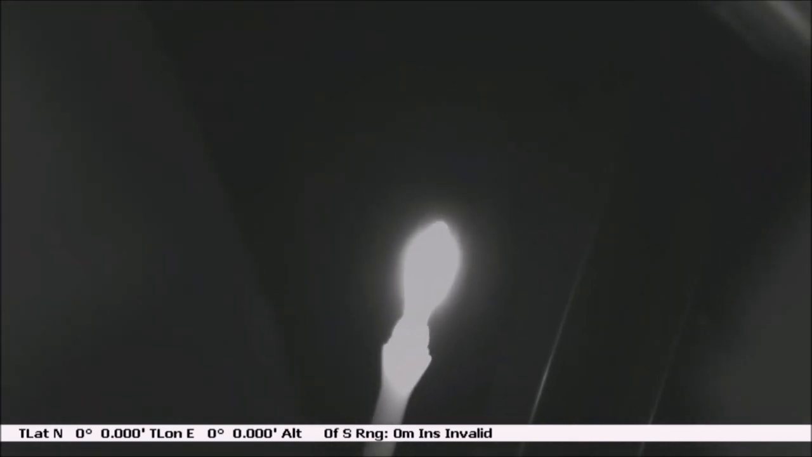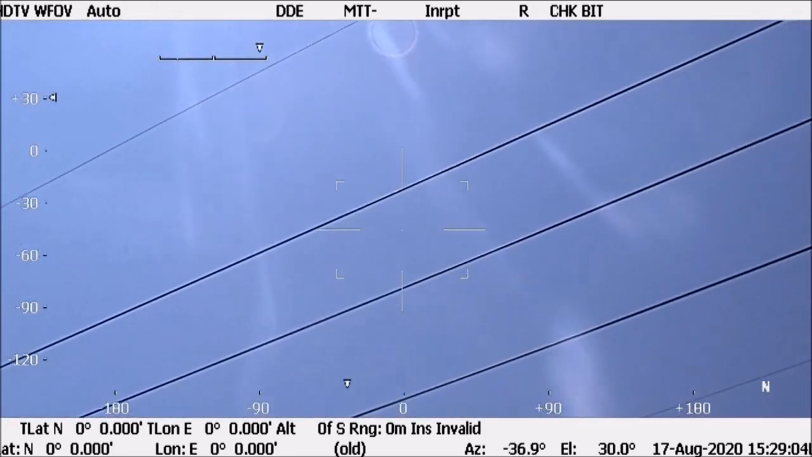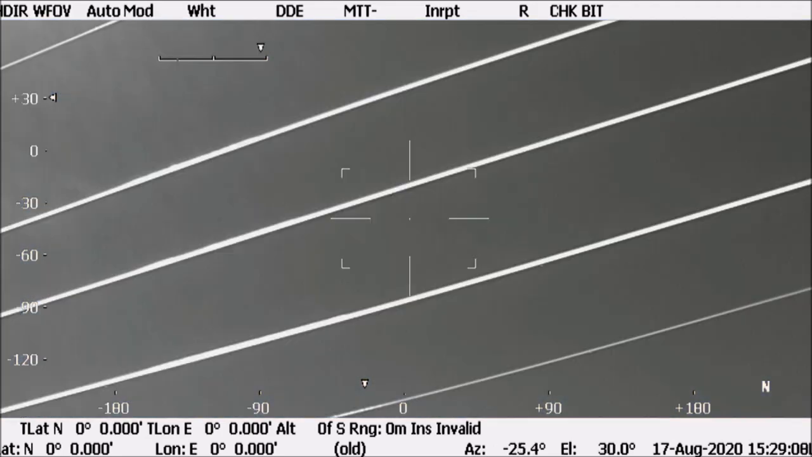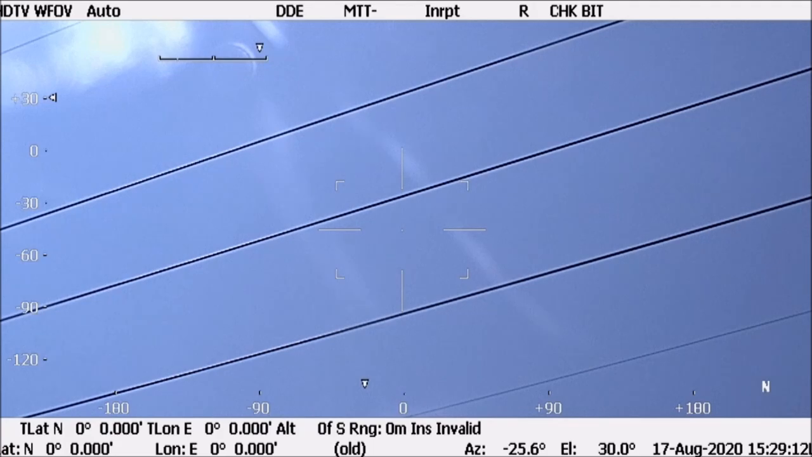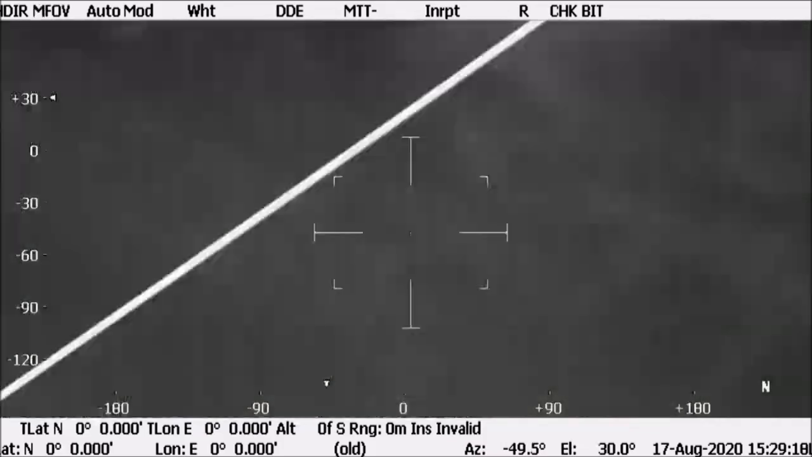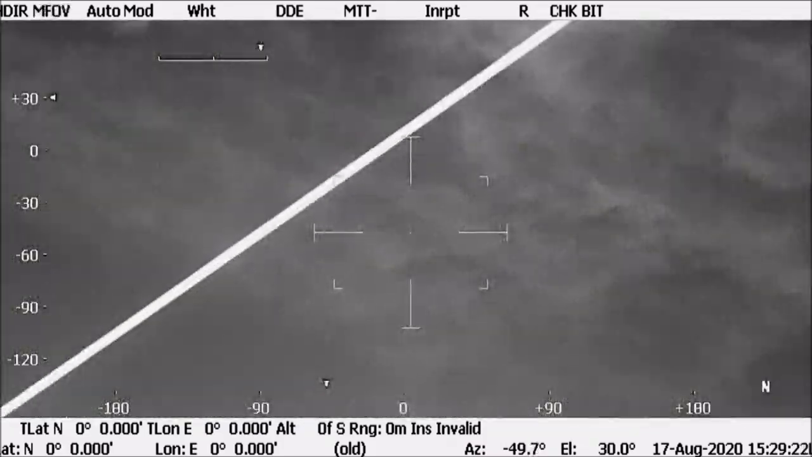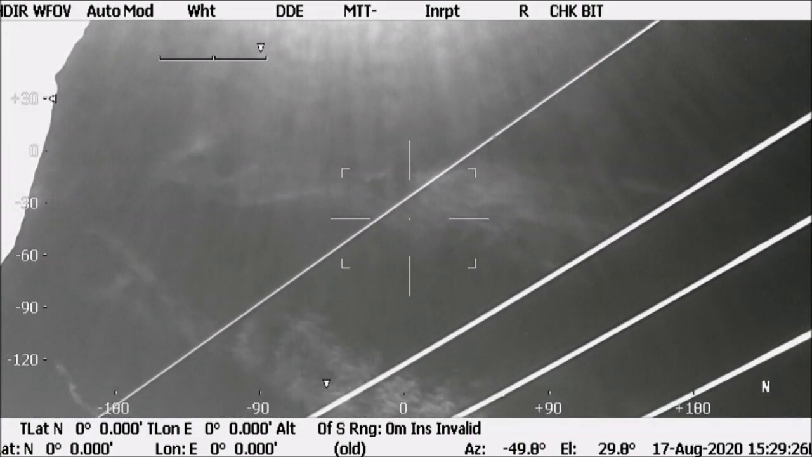That's ridiculous. I will say that there has been some glaring and flaring in the infrared when the sun's out in the morning or late afternoon and it catches the windows just right, the IR windows. Yes, there is glaring and flaring. However, if you change fields of view, you will see that the infrared just sees right through that, and when you're looking at something in a narrow field of view, it's not applicable.